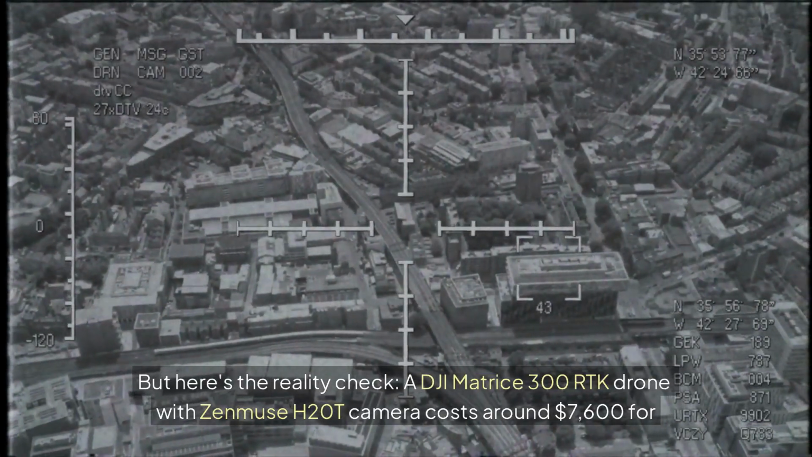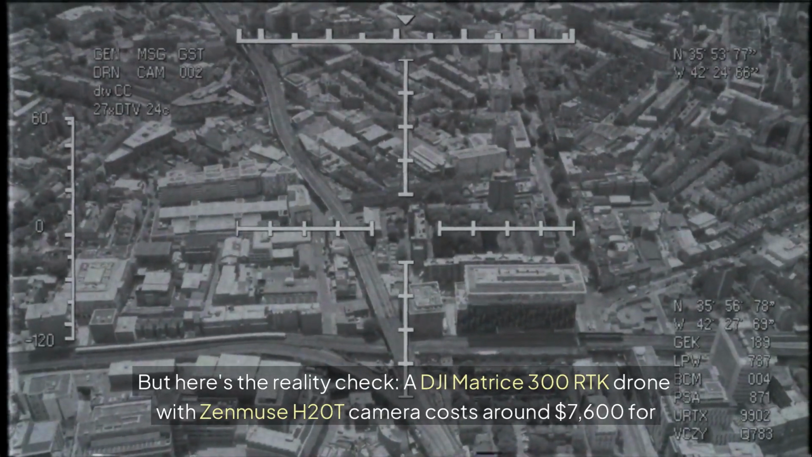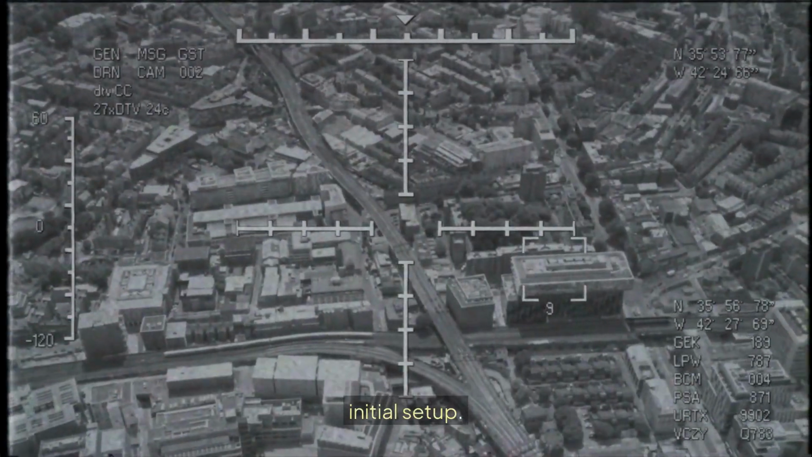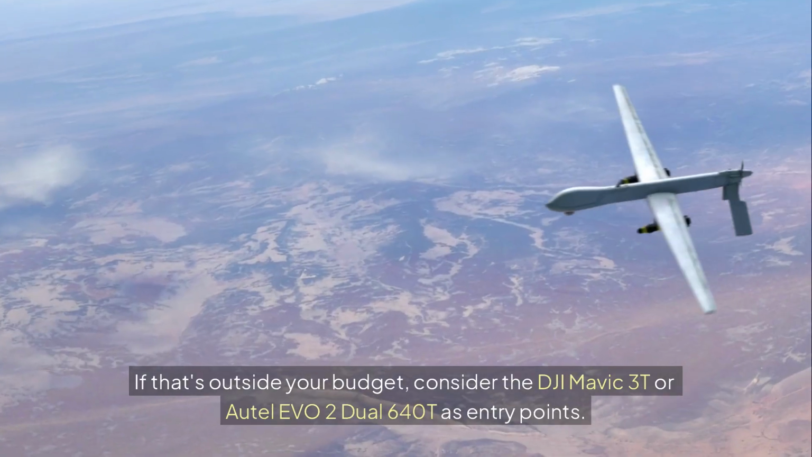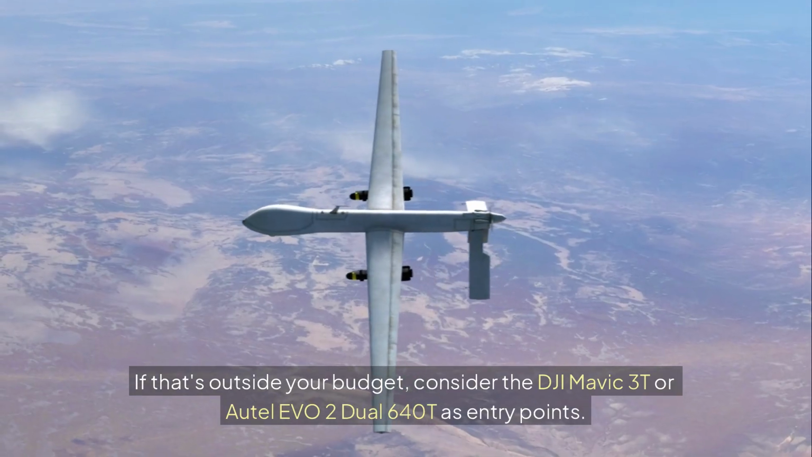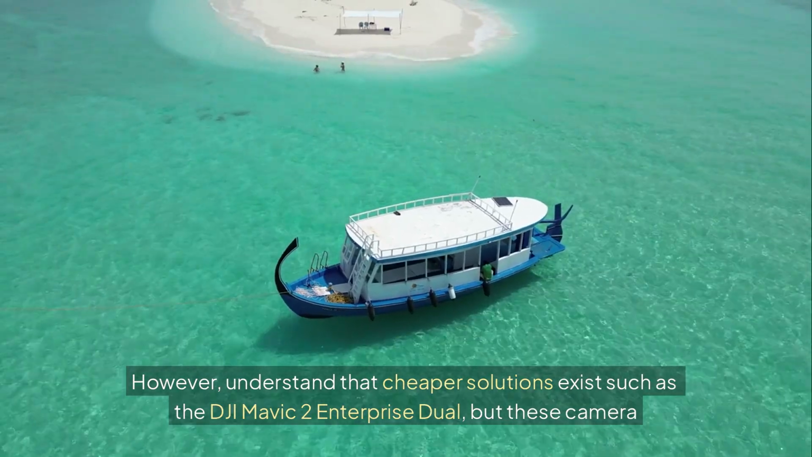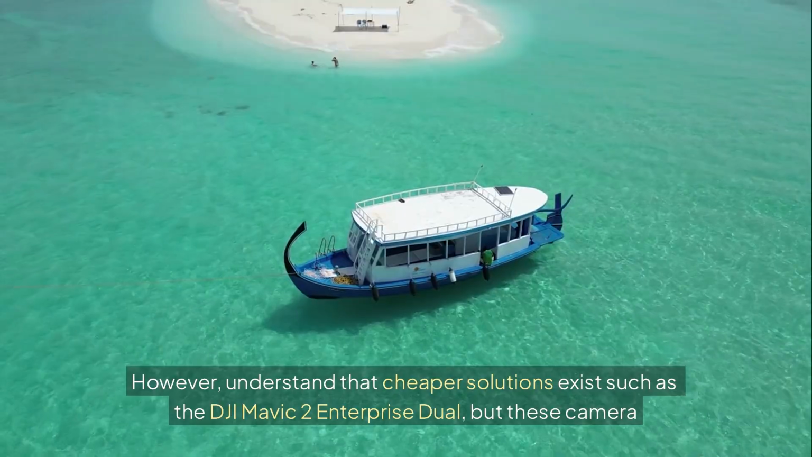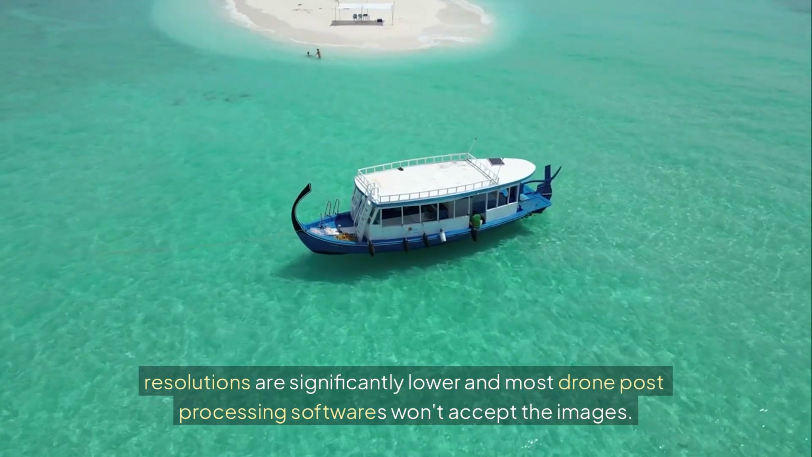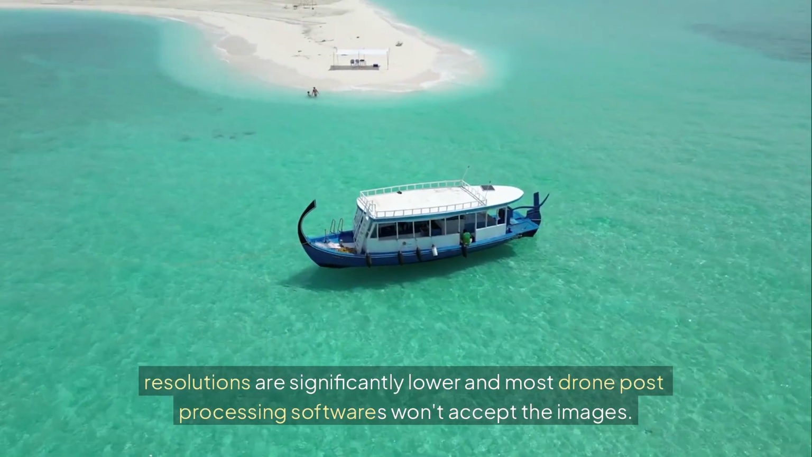But here's the reality check. A DJI Matrice 300 RTK drone with Zenmuse H20T camera costs around $7,600 for initial setup. If that's outside your budget, consider the DJI Mavic 3T or Autel Evo 2 Dual 640T as entry points. However, understand that cheaper solutions exist, such as the DJI Mavic 2 Enterprise Dual, but these camera resolutions are significantly lower, and most drone post-processing software won't accept the images.